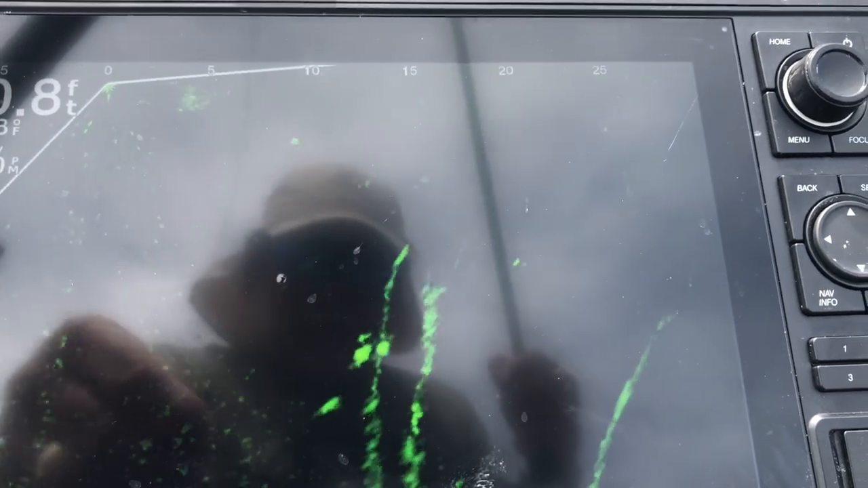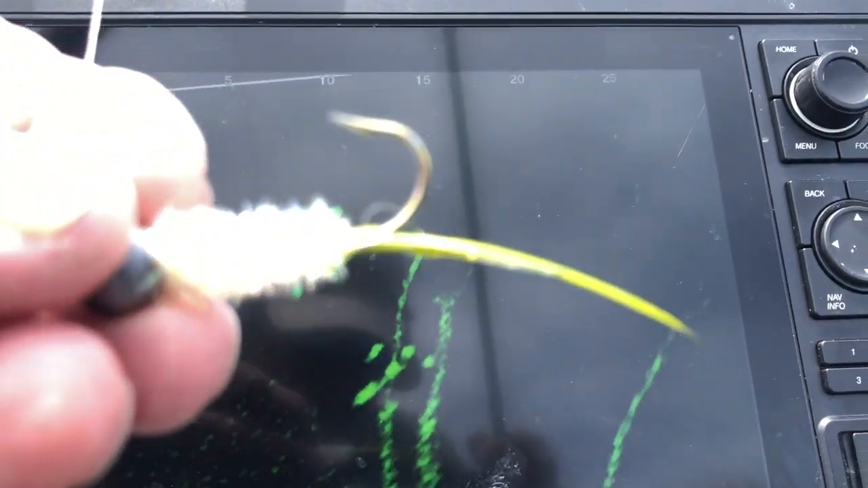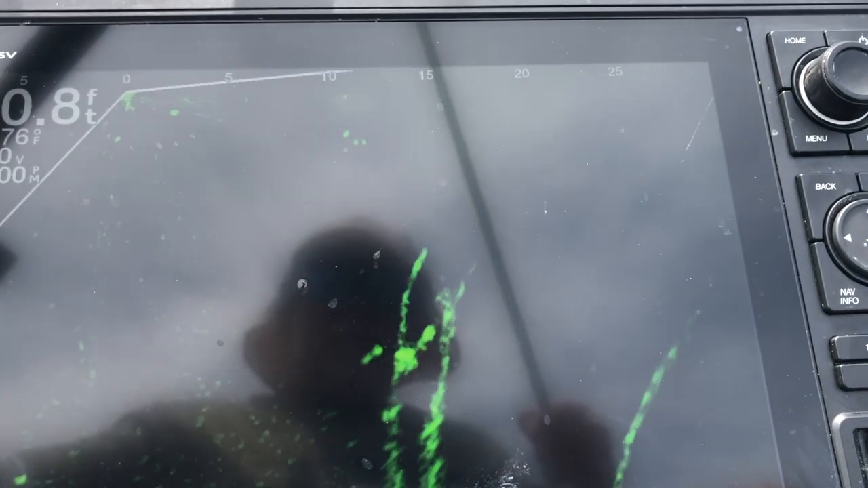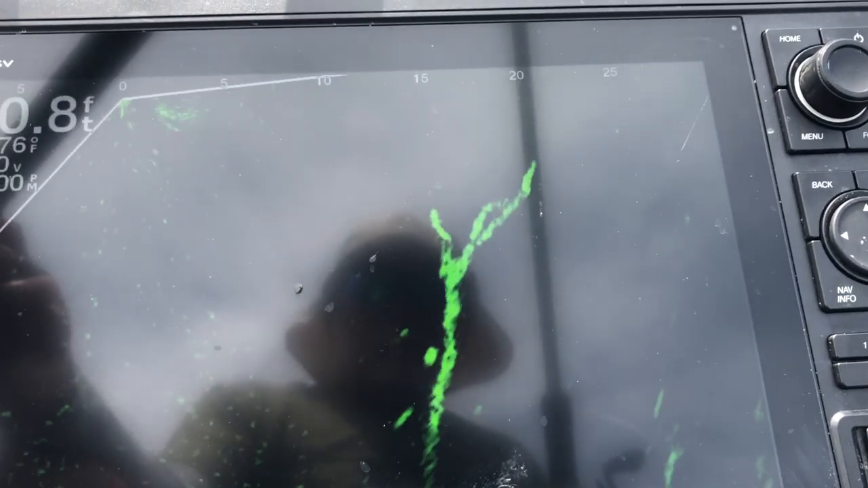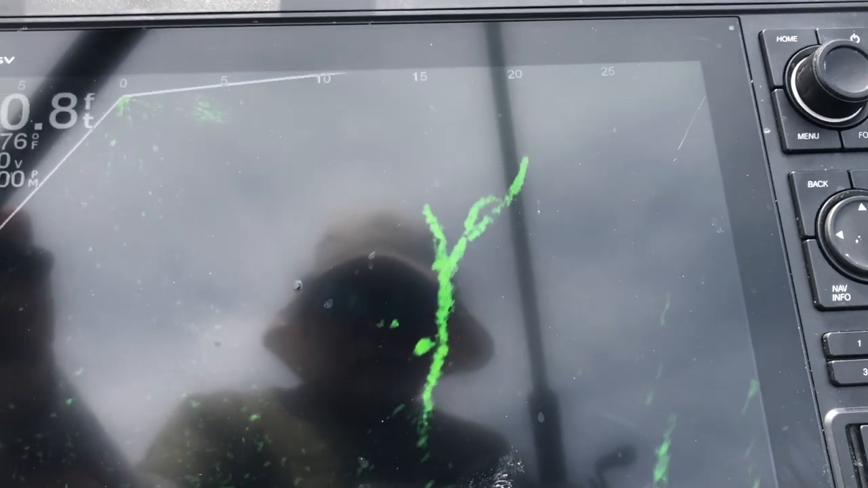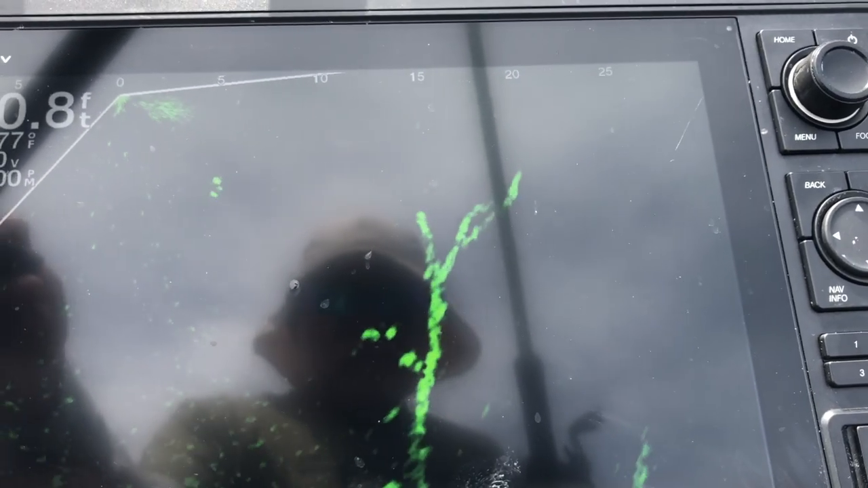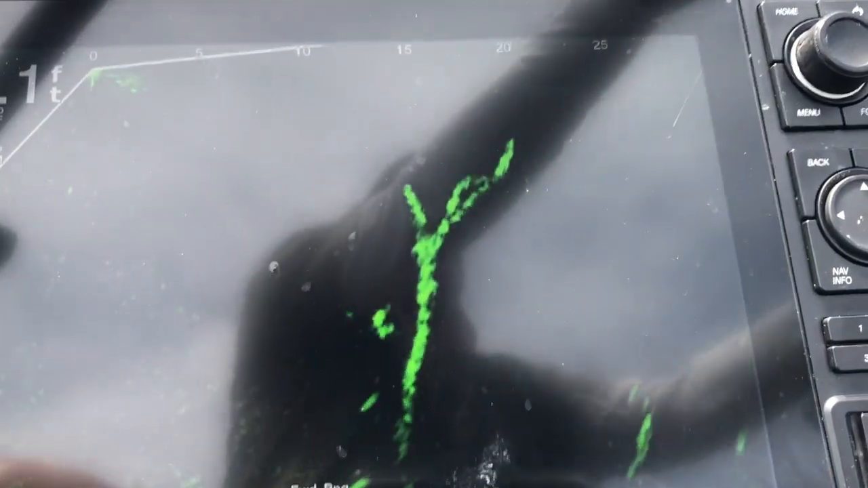I caught him on a Go Fish special. Now let's see what else happens out there.